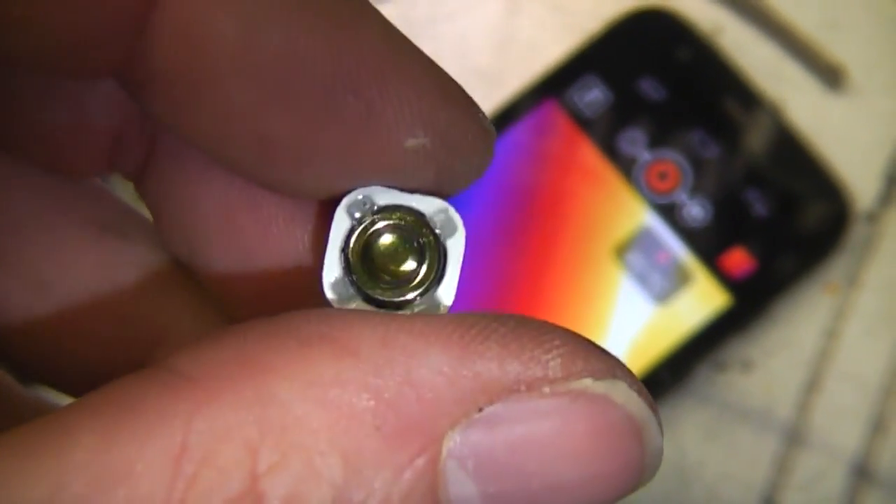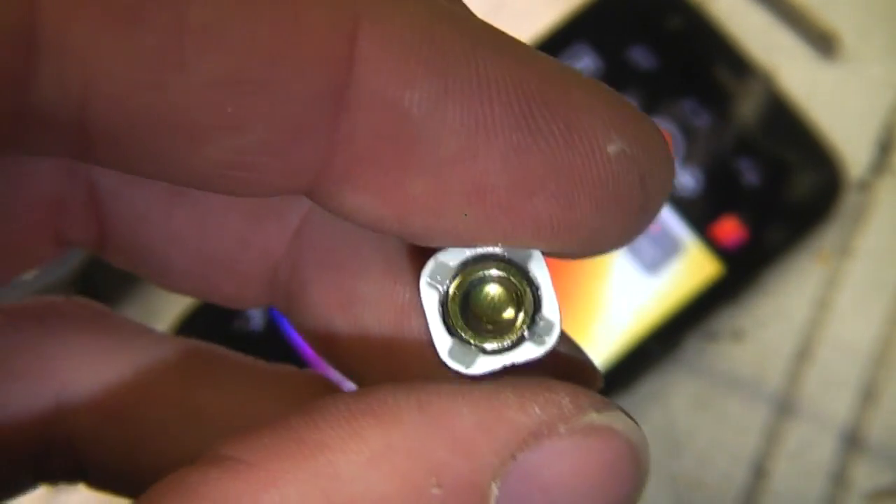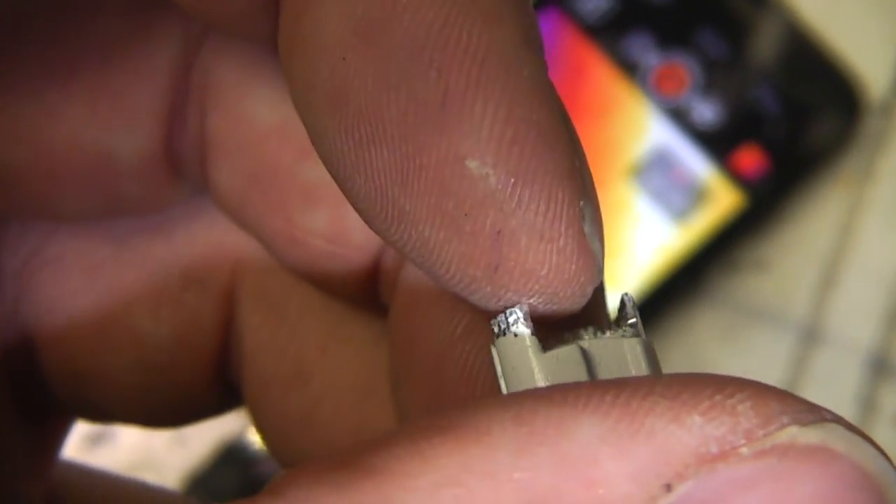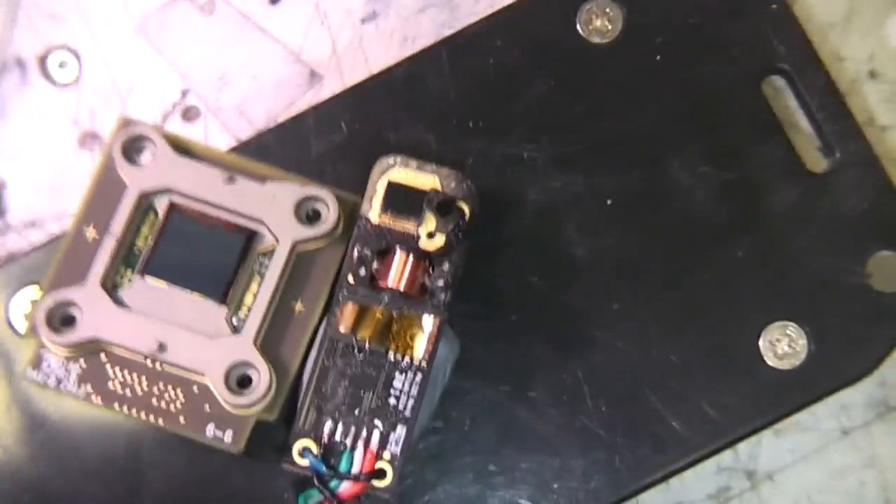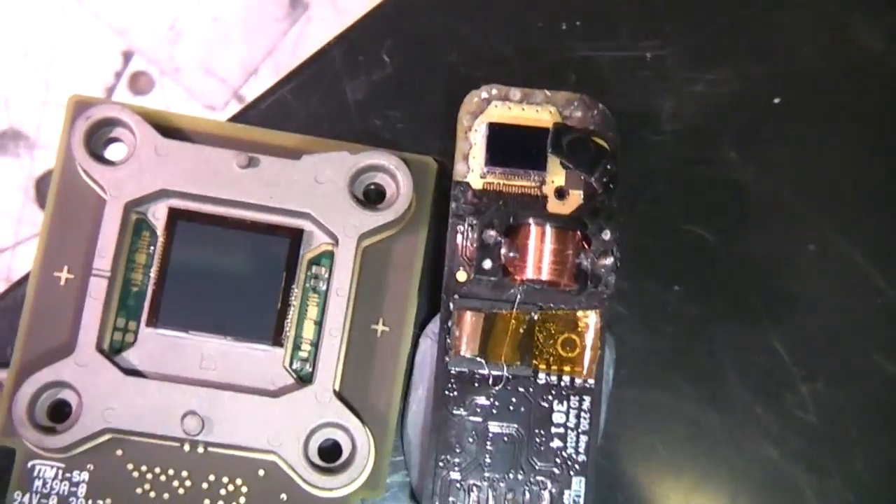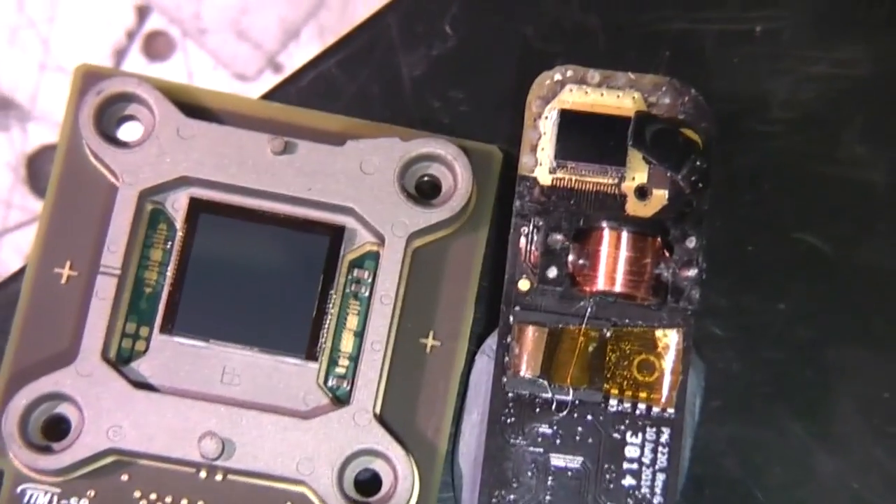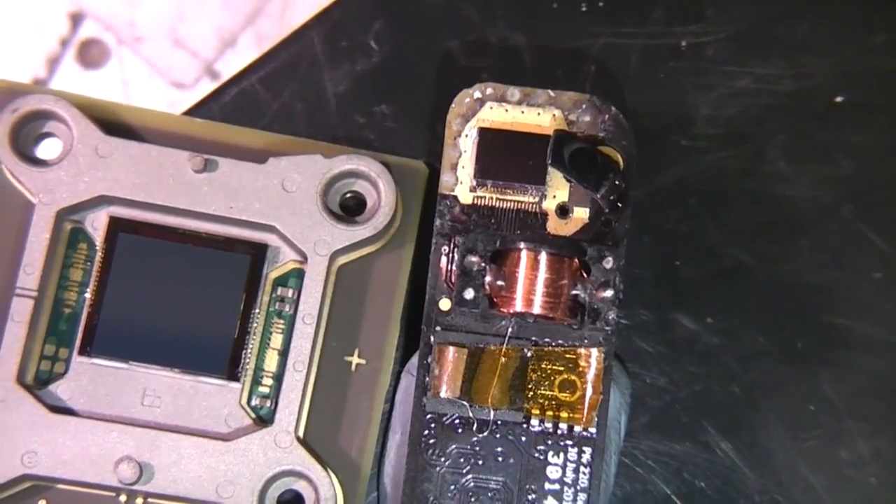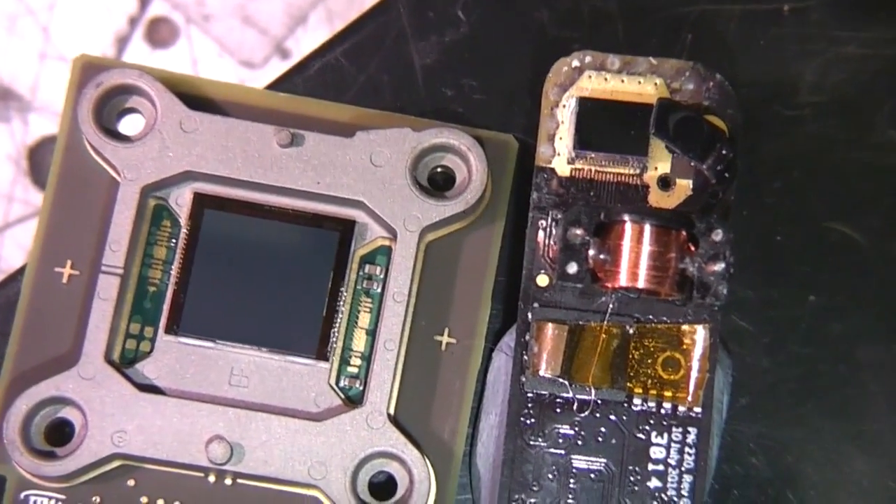One thought I had to investigate this lens was to try and stick it on the E4. The problem is, even after I'd taken the casing and everything off, I can't get it close enough because this is obviously meant to sit around the outside of the sensor. The sensor focal plane is actually inside here. But while I had it apart, I thought I'd do a quick side-by-side comparison of the sensor sizes. So you can see the Seek one is very substantially smaller, and its resolution is only about a quarter of the resolution, but it's a lot less than a quarter of the die area.